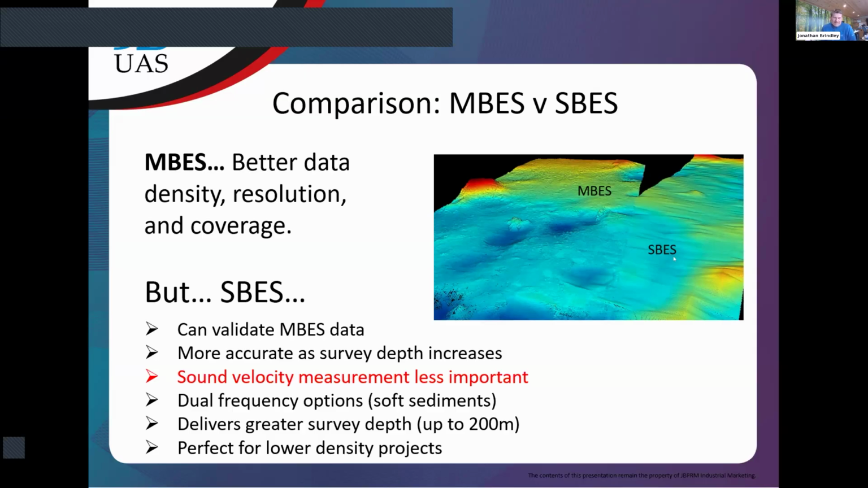But as I say here, with the SBES, if you do have an SBES, a single beam system, you can validate the MBES data.